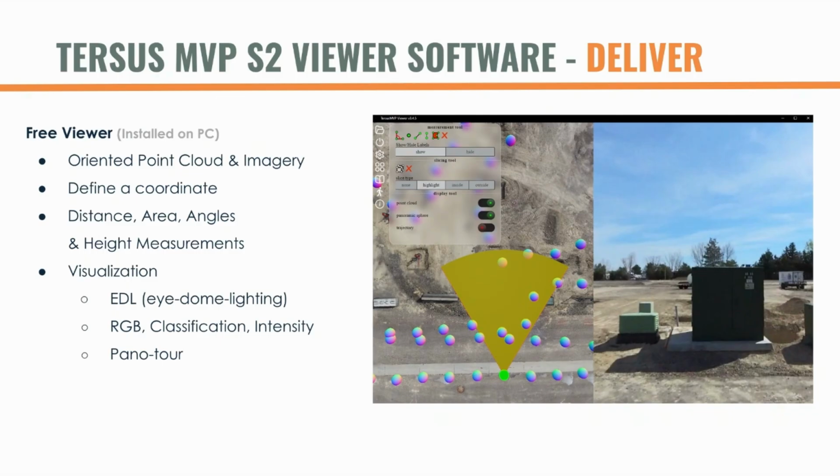The nice thing is it includes the oriented point cloud and imagery viewer, allows you to define coordinates, pick coordinates out of there, measure distances, angles, height measurements, and then also have some very similar visualization tools as the S1 software that we went through. So let's take a look.